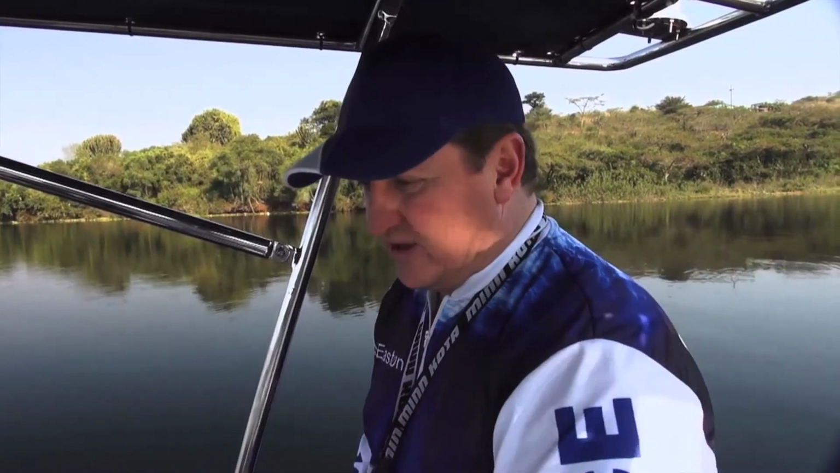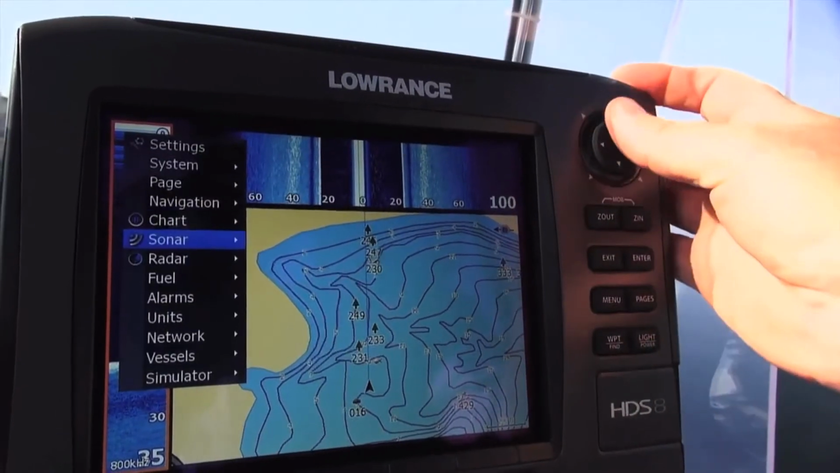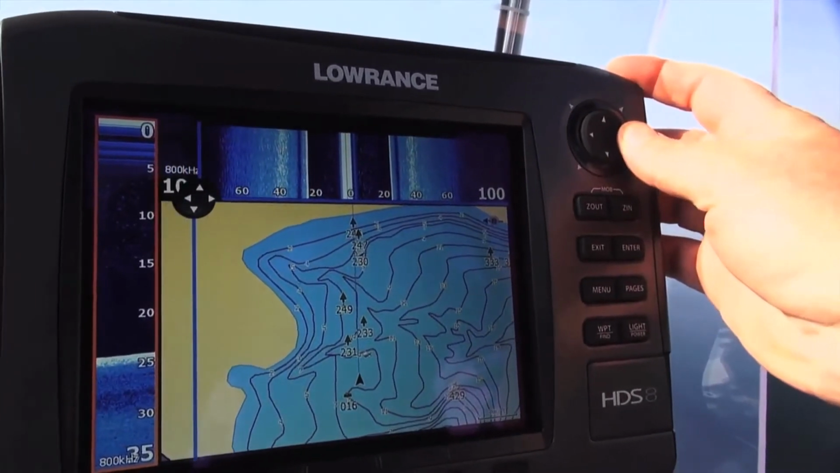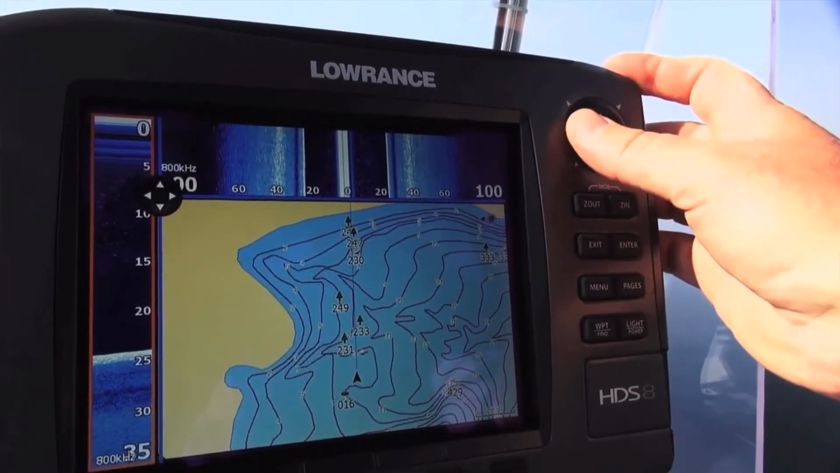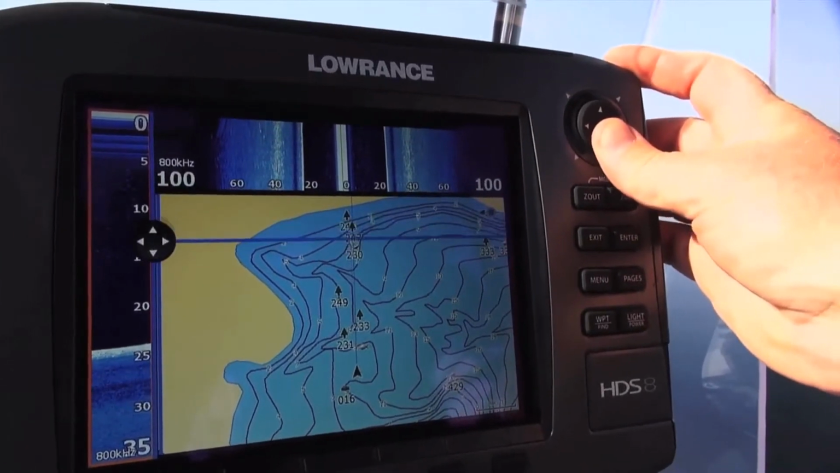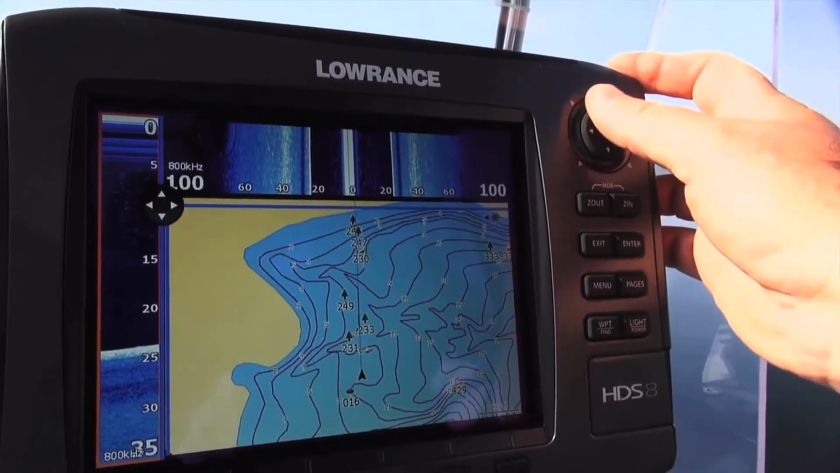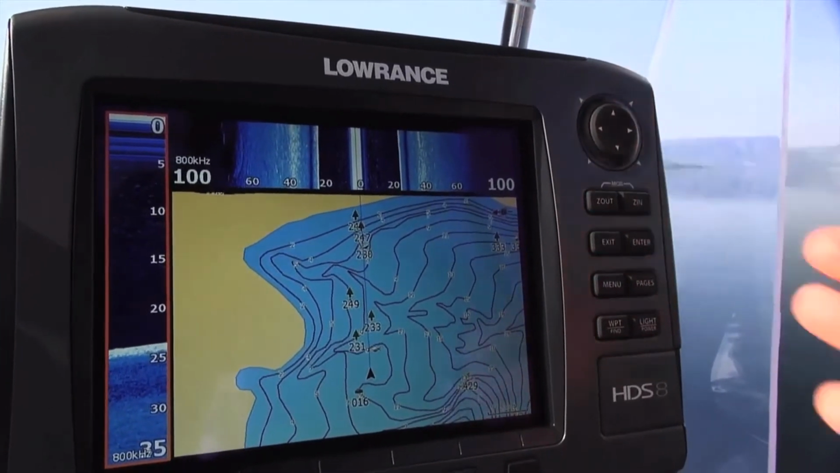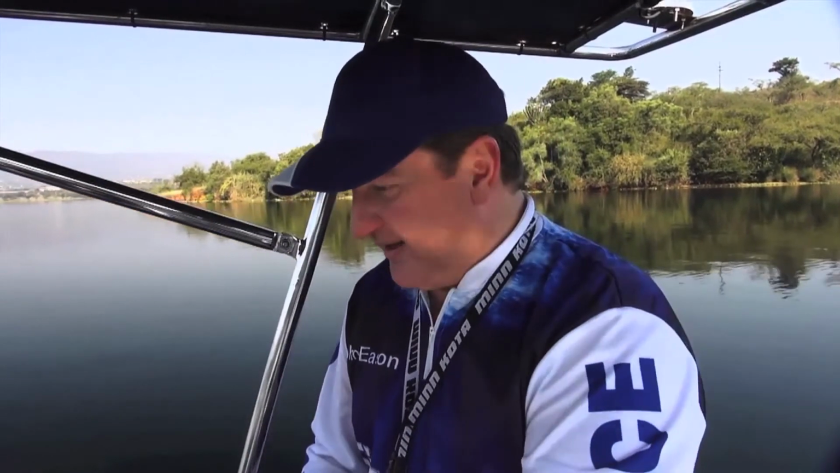So with structure chart, I minimize the down scan side of the screen because I've got that covered by my left hand unit. Right at the top of the page, I just need a thin band so I can see what's happening to the left and the right of the boat, whereas the main section of my screen is covering my charts. So I know where the structure is, I know where the contours are, I can see my icons of trees, of sunken boats, and of course my icons of where I've actually caught fish.